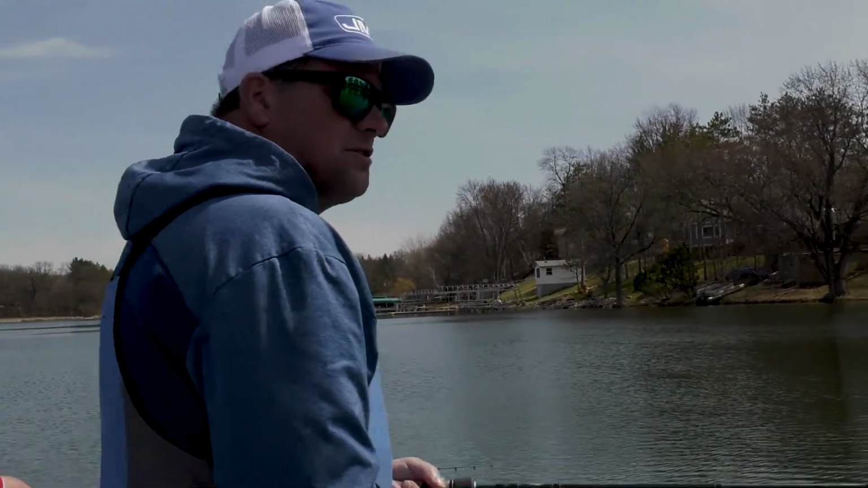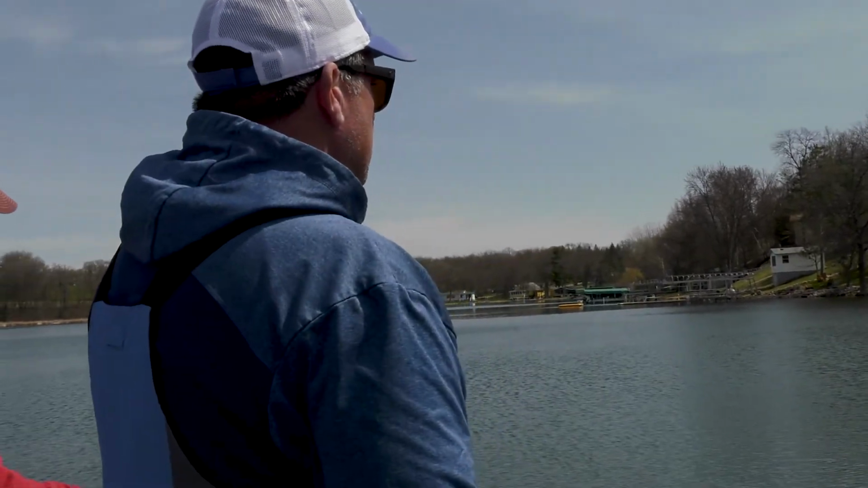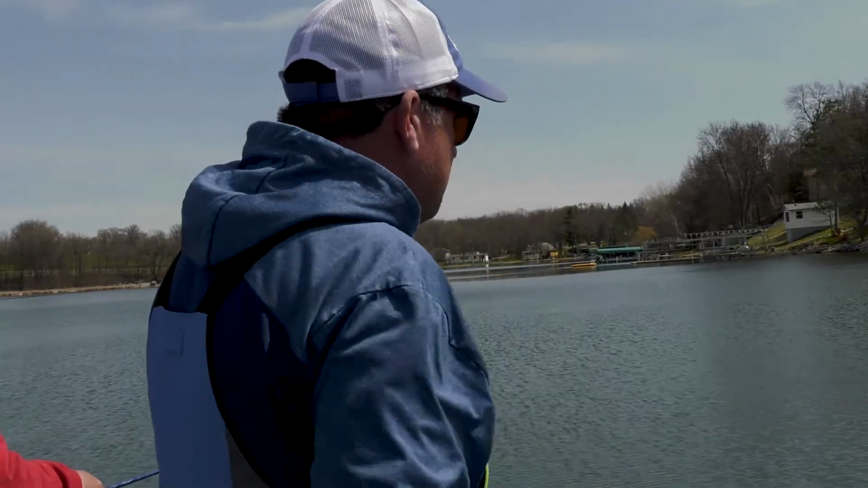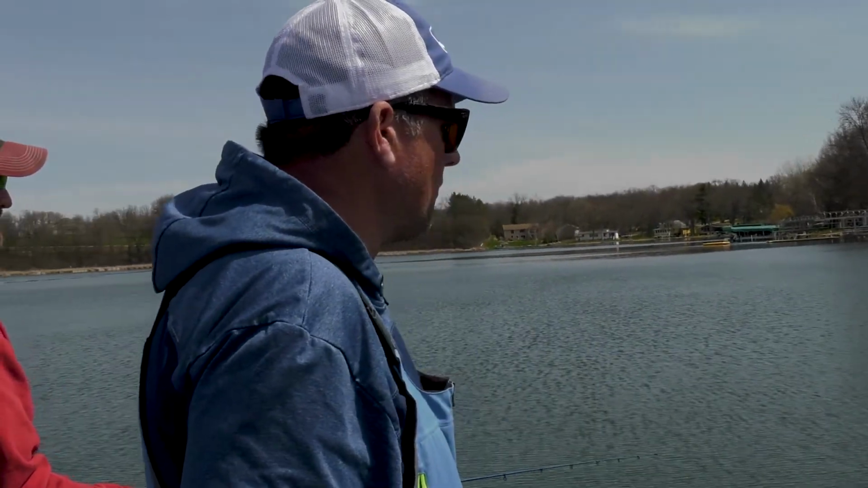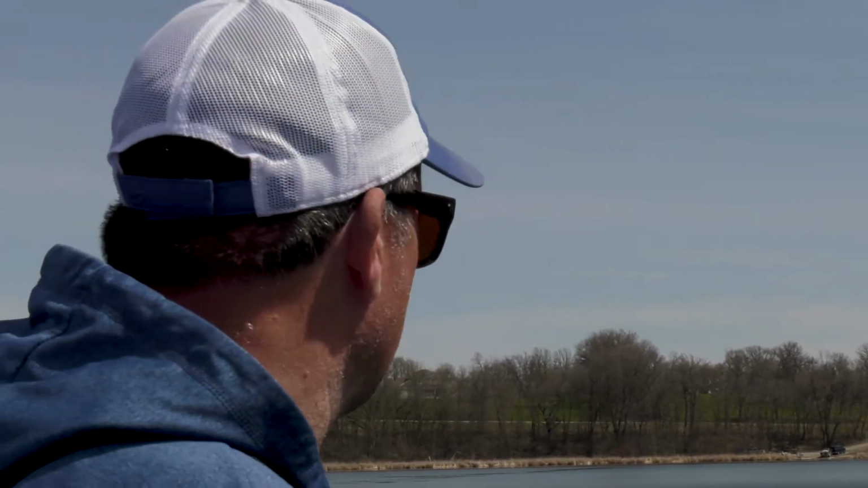We're just scooting around here, and we can find them with the active target, but we'll lose them. We'll catch 10, 15 fish and then kind of wear out our welcome, and we don't see any fish on the screen, so we'll scoot up 50 feet, 100 feet, pan around again and try to get back on them. These fish are moving around a little bit.